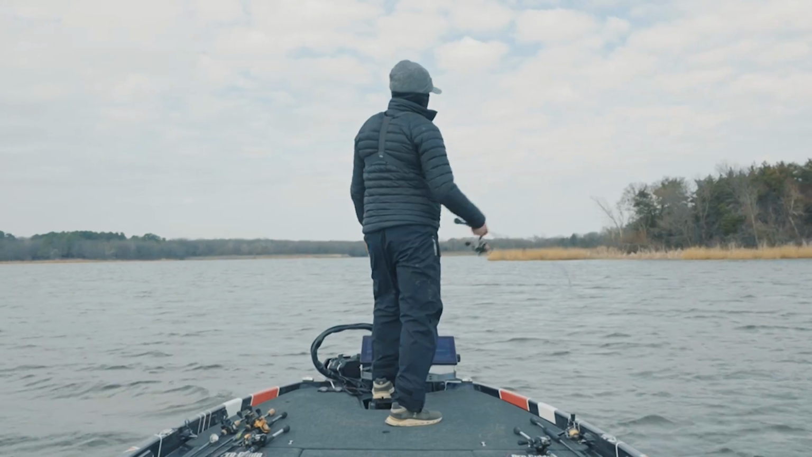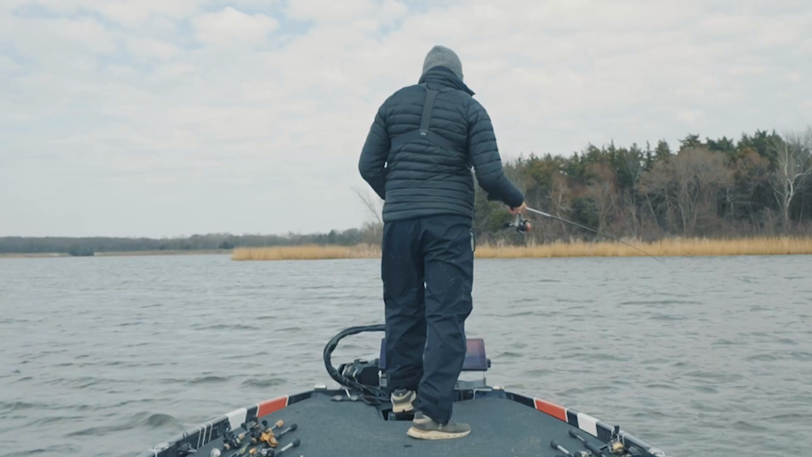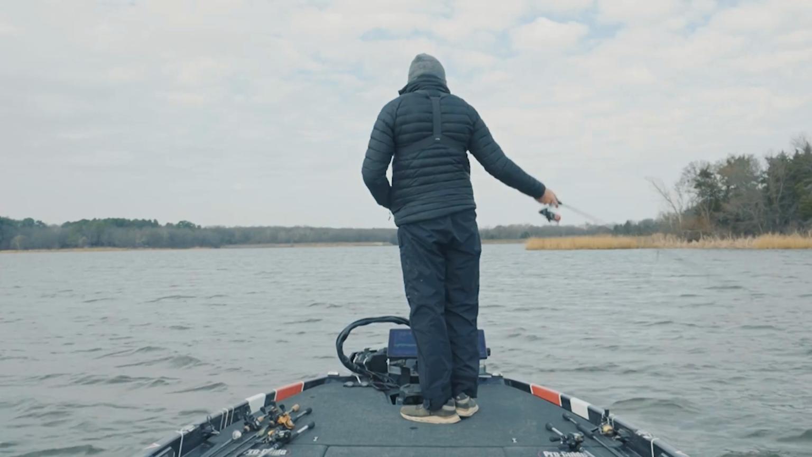Yeah. Where did they go? This kind of fishing is like mega feast or mega famine. Because literally besides that one zone over there, which I've revisited like 3 times, I ain't seen a fish.